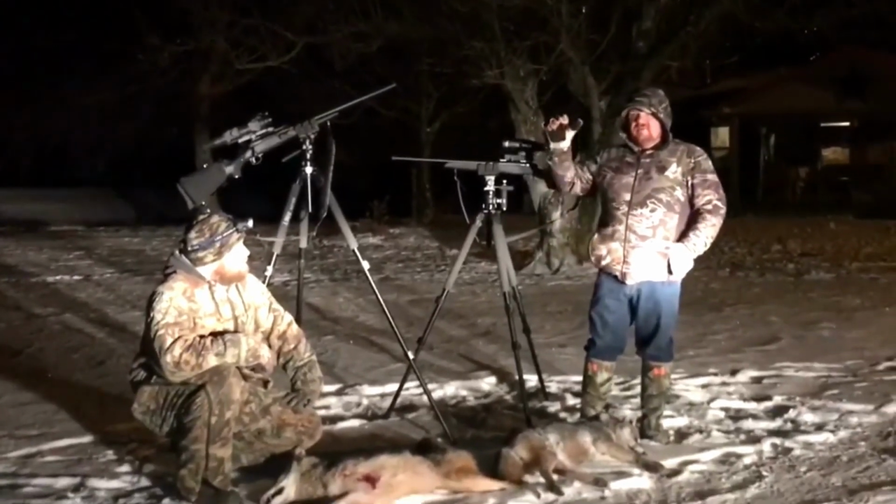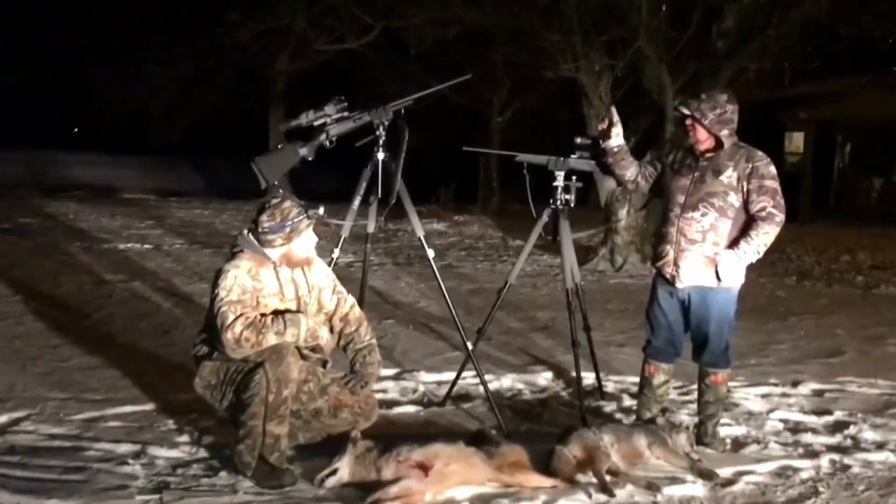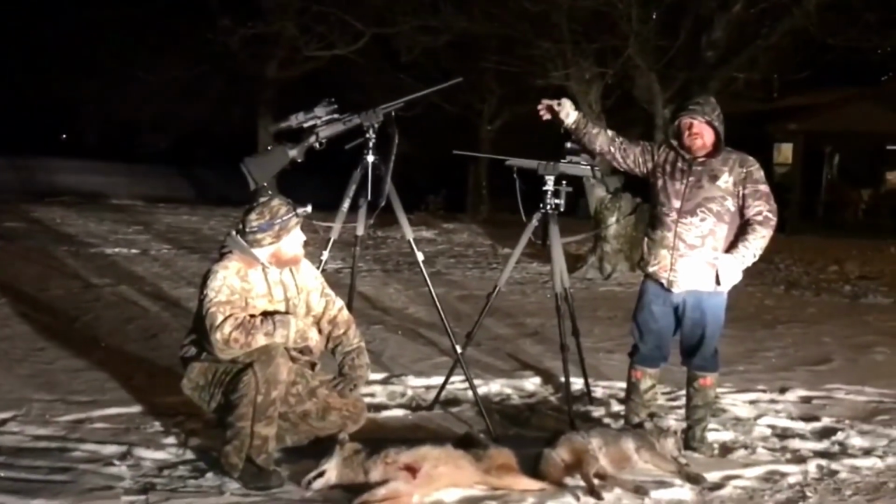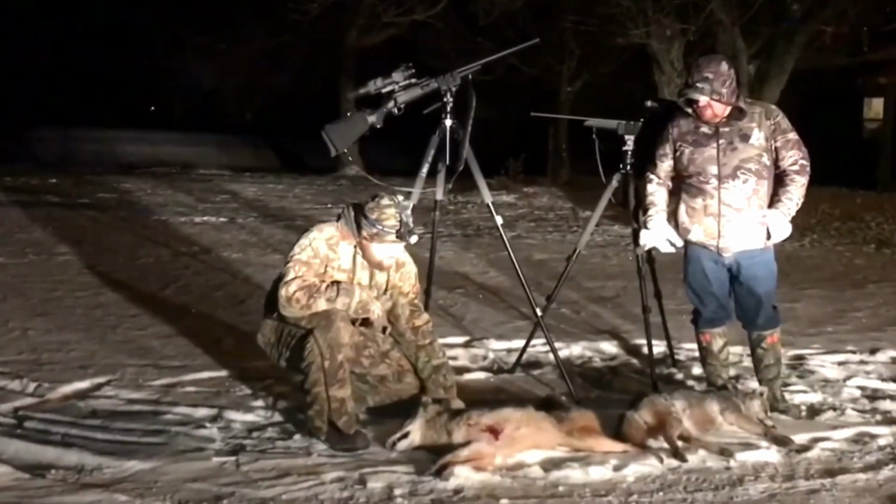But in the meantime, howled again, because usually this time they're running in twos, male and female, and he picks up another one over here about 500 yards from that first dog. Plugs it, 255 yards. Down. Drops it. I mean, she flopped around, but he put it right in the money.